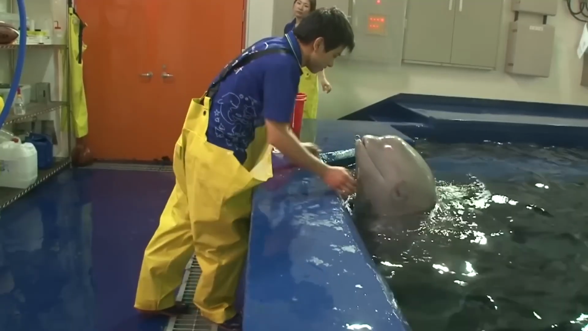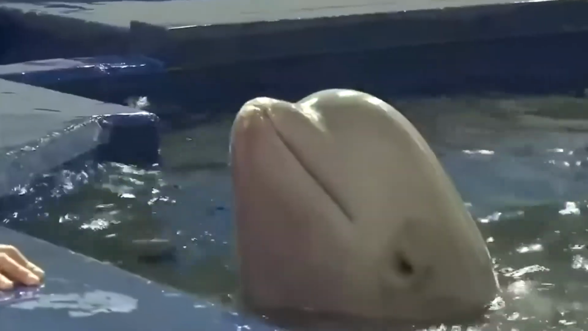And waits all day for just him to come to her and play with her. The other two males have to be separated from her because they like her so much that she finds them annoying.